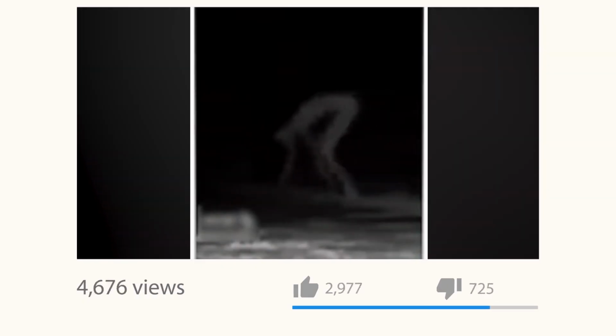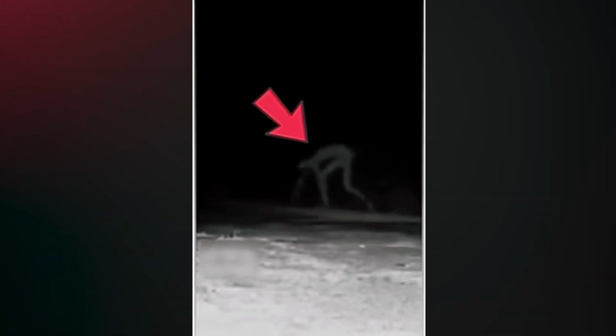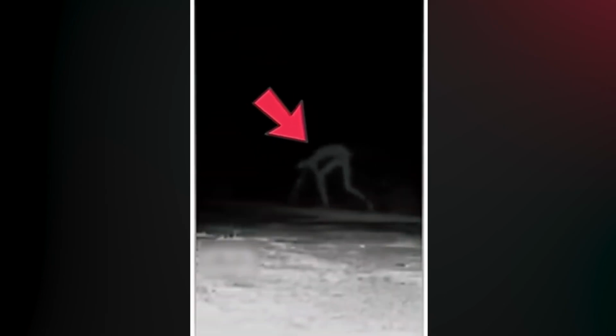A chilling video emerged online, capturing a tall, skinny, pale figure creeping along a deserted road. The creature moved in a strange, hunched position, resembling an unsettling blend of human and animal as it walked on both hands and legs. As it crossed the road, it slipped out of the camera's view, leaving viewers in a state of unease. Many believe that it could be a skinwalker, a creature from folklore known for its shape-shifting abilities and eerie presence.